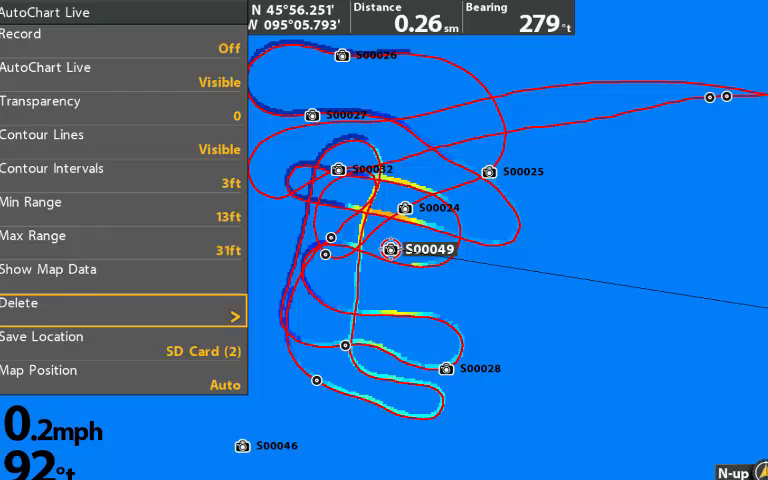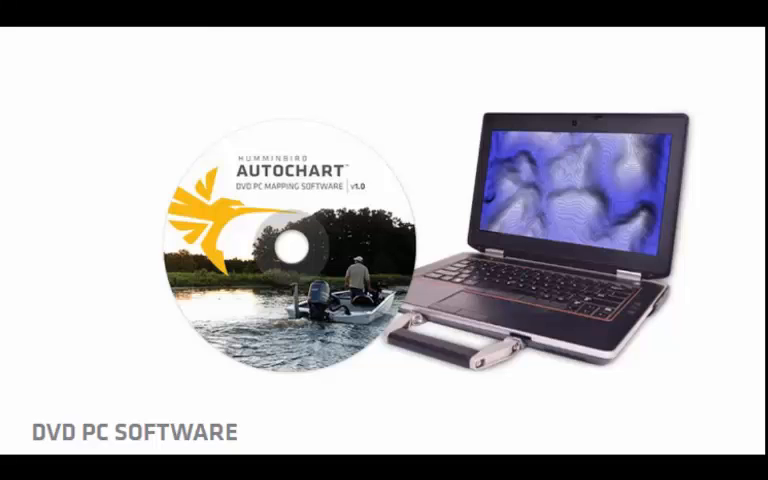If you buy the Autochart Pro software from Humminbird, you can view their maps on a computer, edit them, and adjust them at home. All you have to do is take your card, put it in the computer, and have the Autochart Pro up, and you can import the data and then export it back to your card after you've worked with it. That would be another whole DVD just trying to teach you Autochart Pro and all the tricks and tips with doing that.